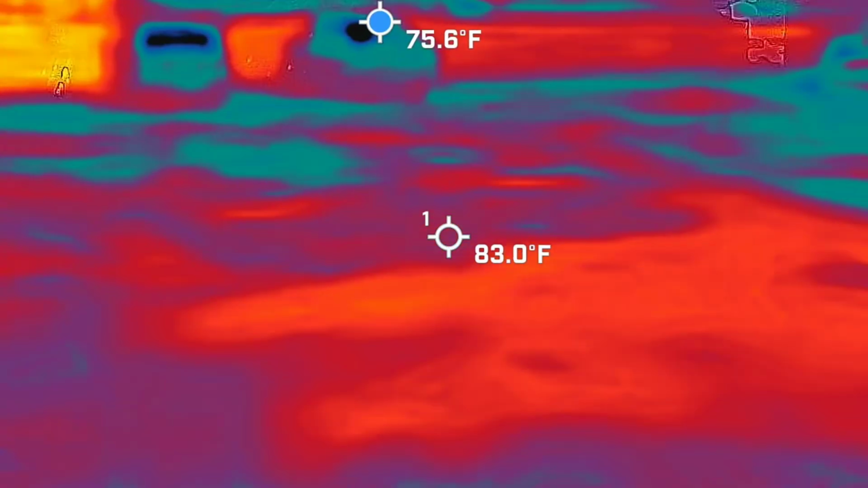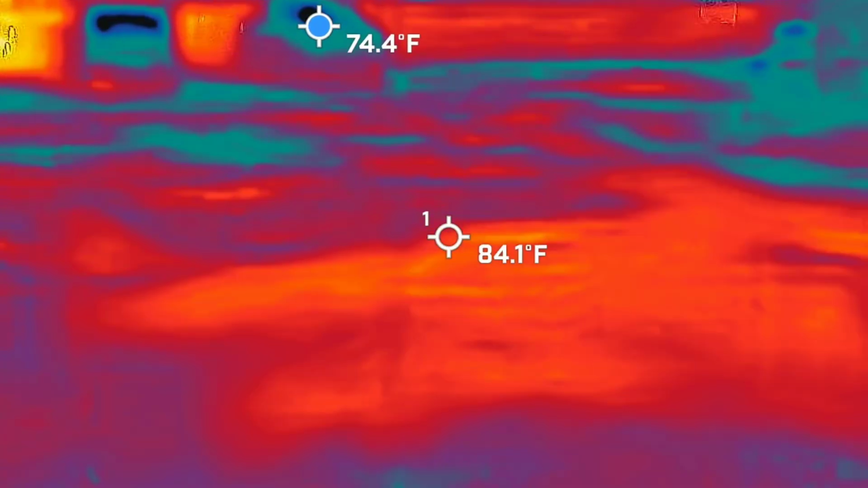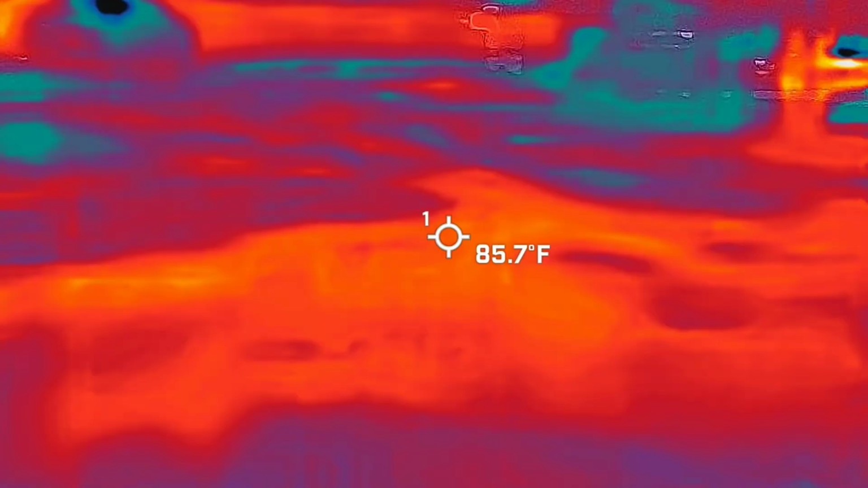I'm getting around to 2 near the road, but I don't know if that has anything to do with it. I mean, there could be a lot of noise. Yeah, I'm getting like legit nothing.